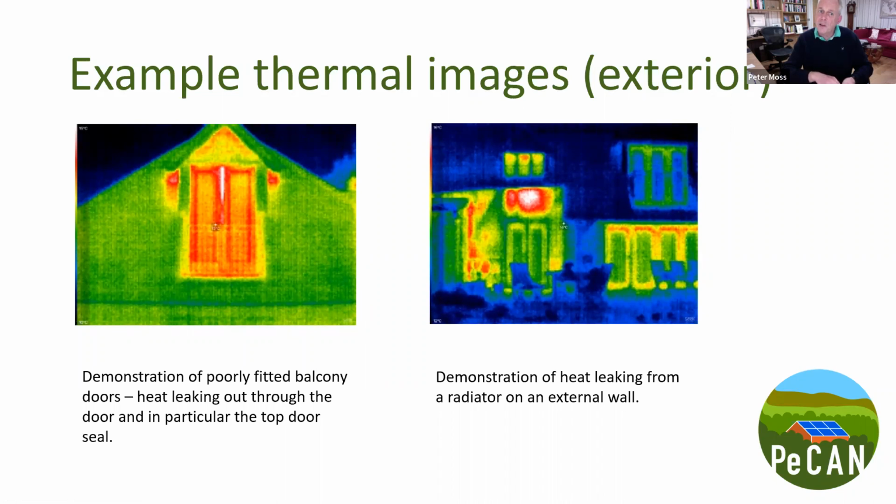There's a bit of a heat loss around what I think are metal frames around the edges, and you can see just at the points of the triangle there's some thermal transmission from the inside, which is probably the way the door is fitted into the building, using some kind of metal fixture that is causing the heat to leak out.